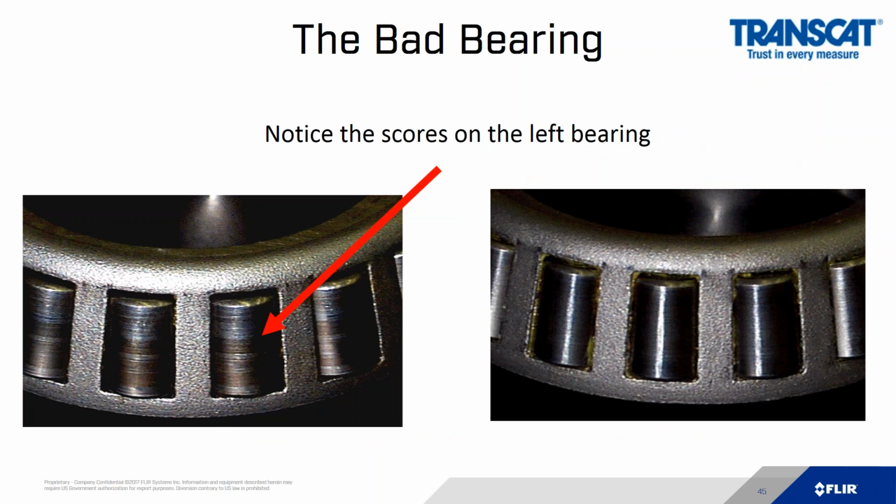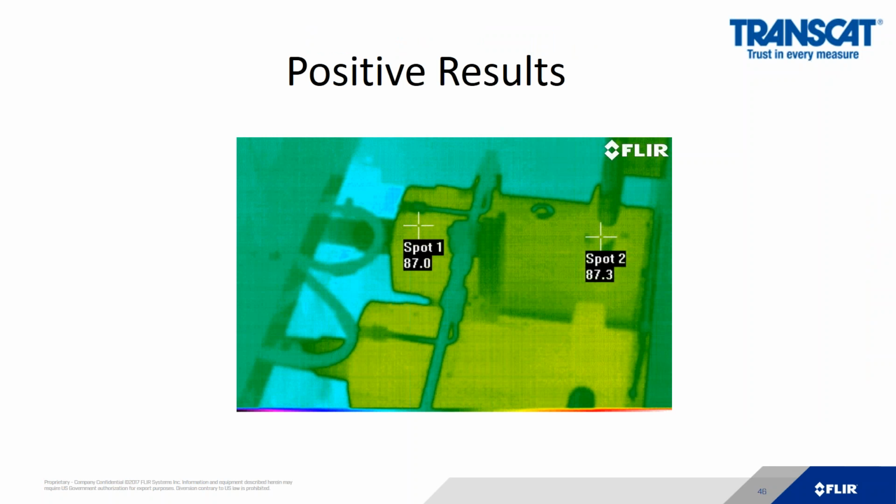When we opened it up, we could see the scores and the brinelling on the bearings on the left-hand side of this picture. If you look at the left-hand side compared to the right-hand side, you can see the much smoother thrust bearing. Once we installed the thrust bearing, the motors returned back to the same temperature, thereby avoiding a catastrophic failure. That is simple return on investment 101.